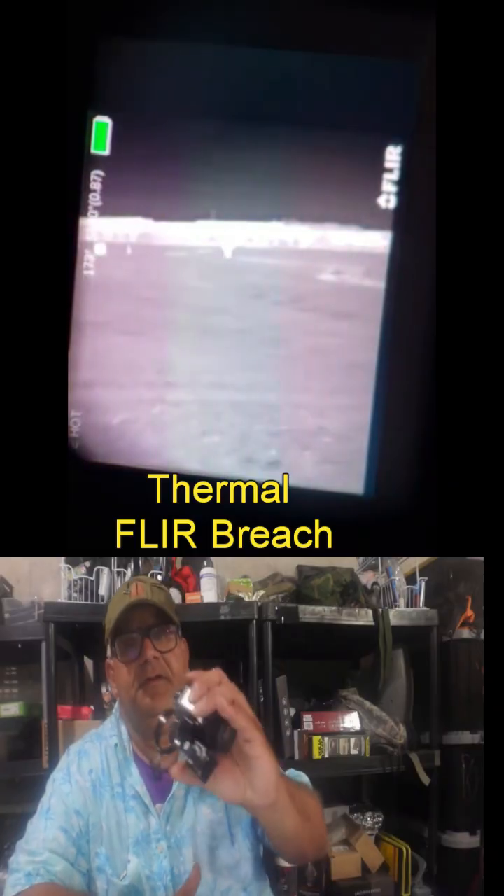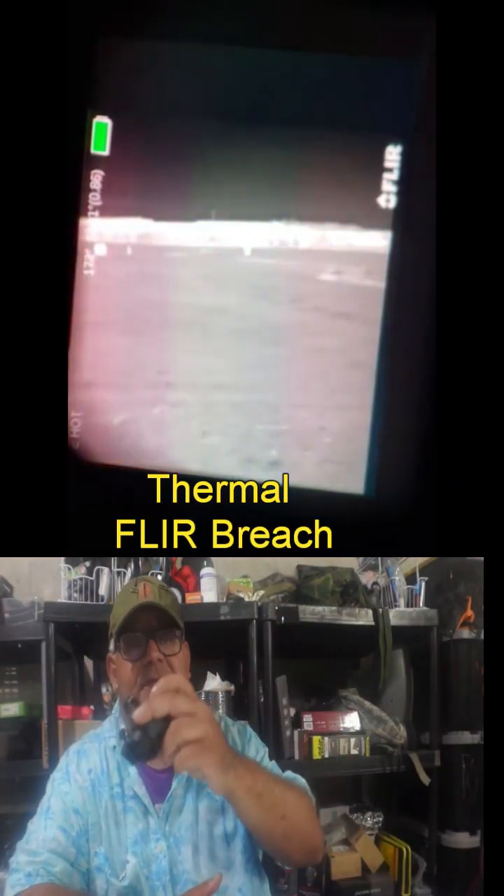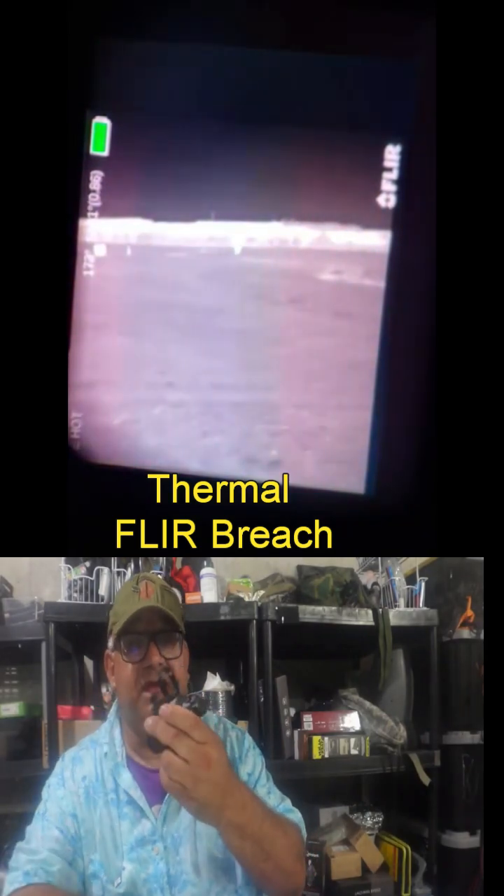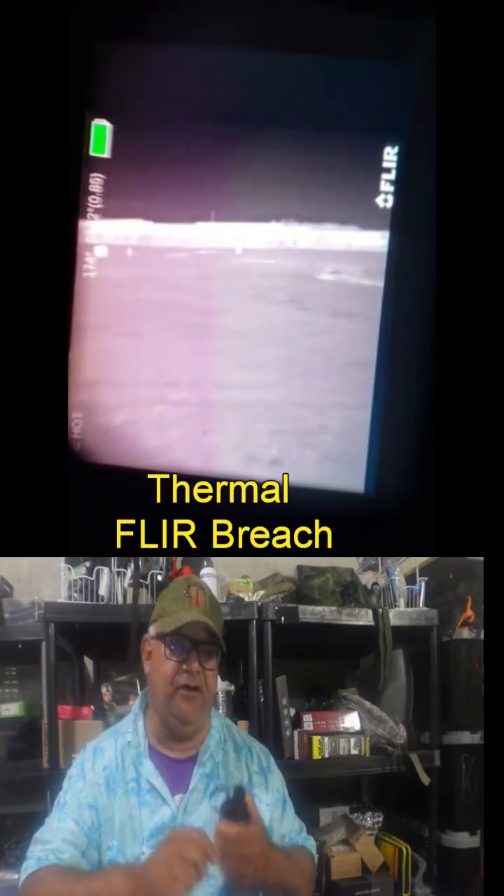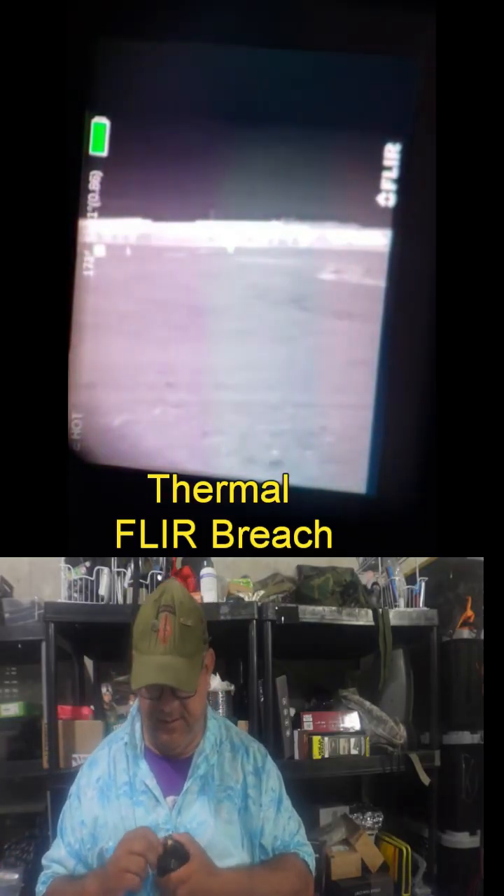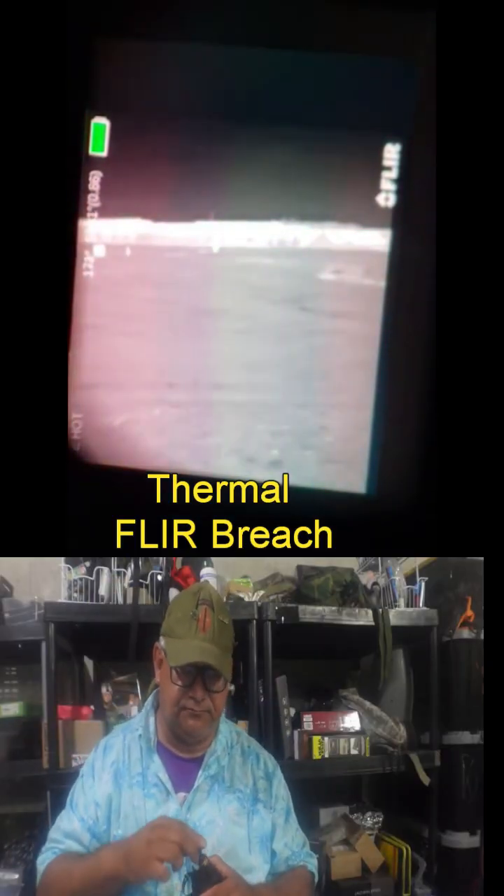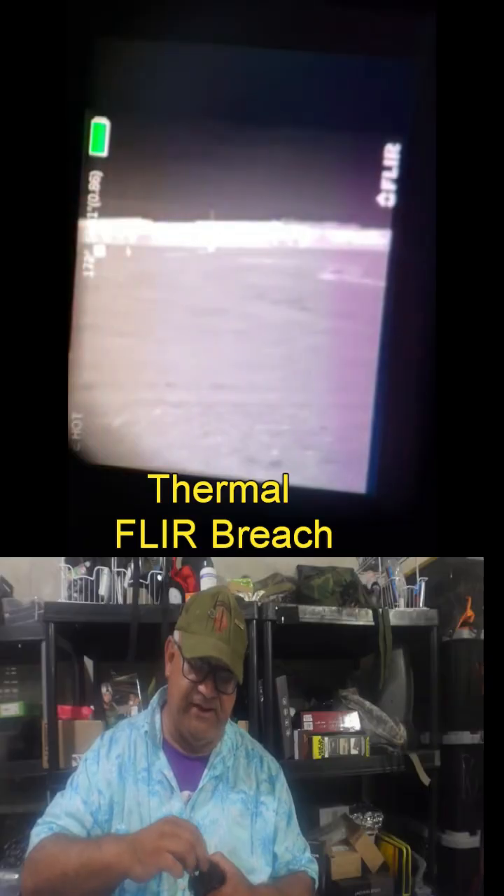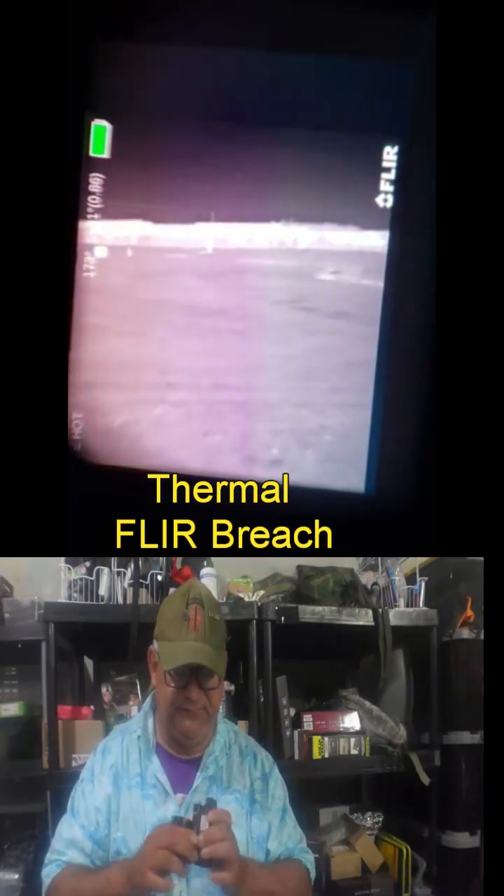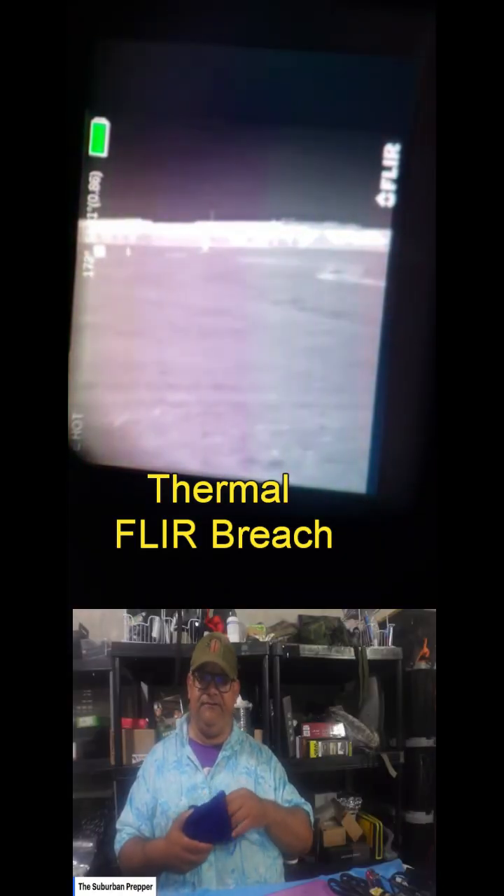Or if it's obscured. Just going to do a quick hands view here. Has its battery pack here. Now these eat up a little bit of battery, so you have to make sure you have a couple on you. But this takes a CR123 battery. If you don't know what that looks like, it's these little batteries here. And I'm using the device, so I'm not keeping the battery stored in it.